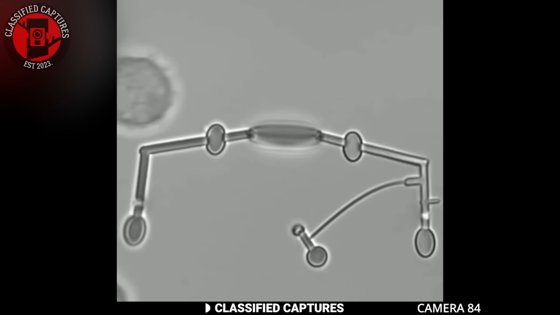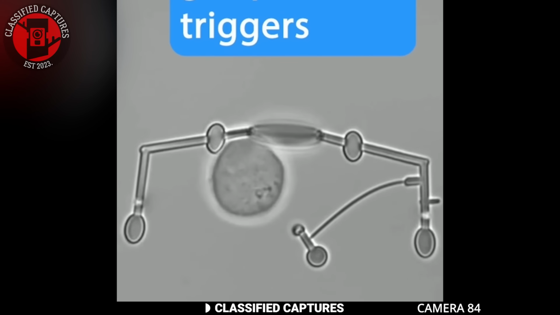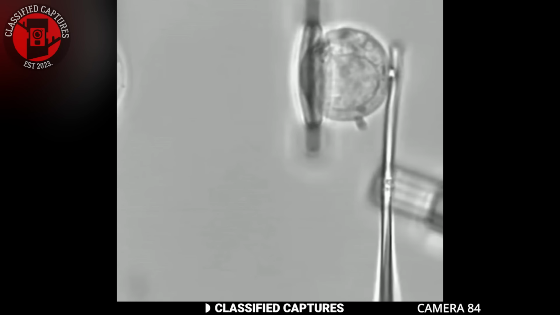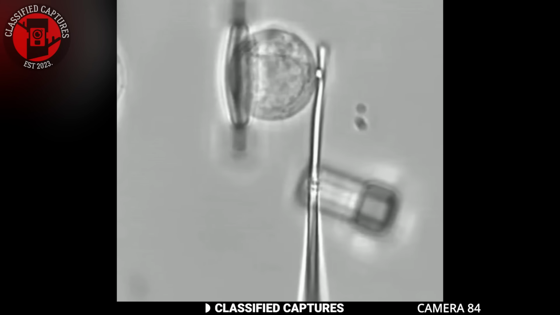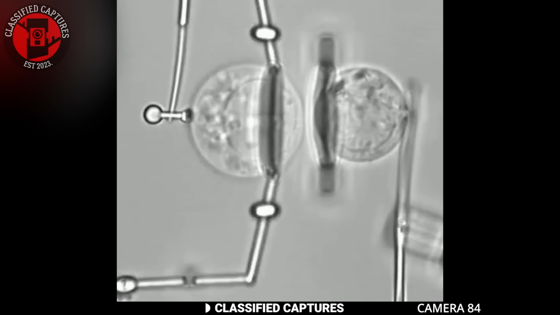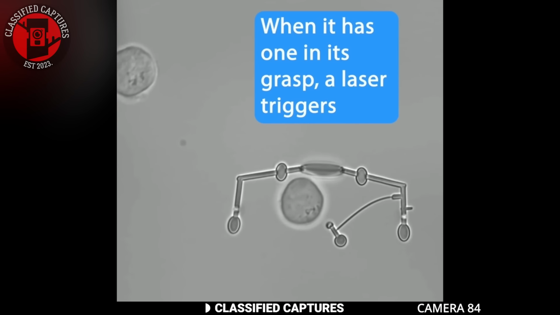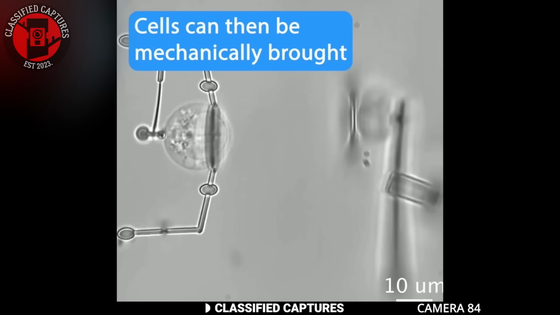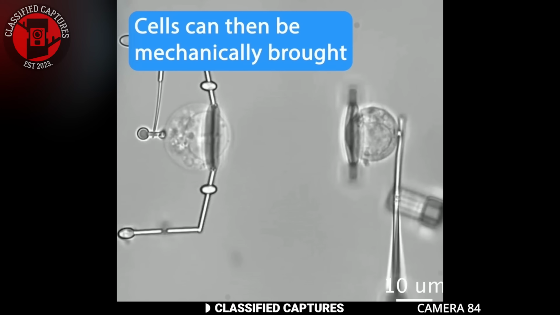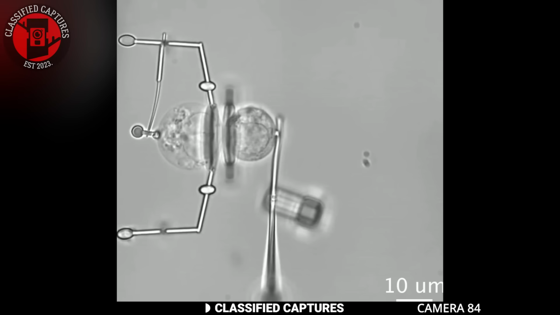They could be used in many exciting ways in medicine and biology, like delivering drugs exactly where they're needed, repairing tissues, or studying how cells act in different situations. Imagine being able to fix damaged tissues, creating new tissues for transplants, or even curing diseases by targeting them at the cellular level. This technology could completely change how we approach medical treatments and scientific research, opening up new possibilities for healthcare. I don't know about you, but this has me fascinated and excited.